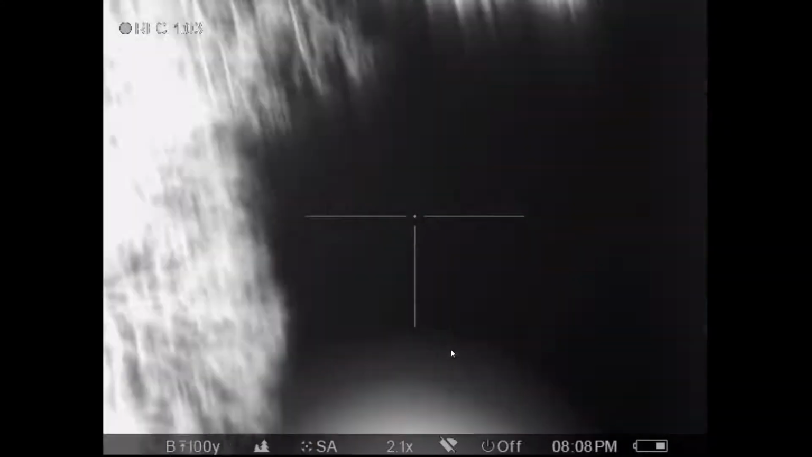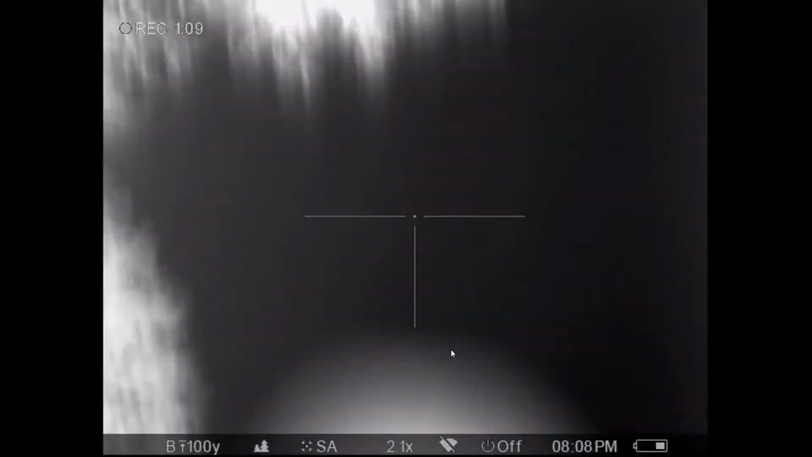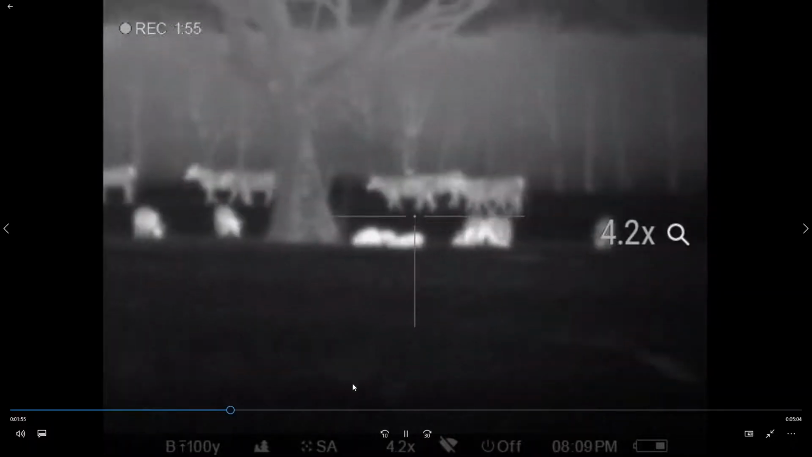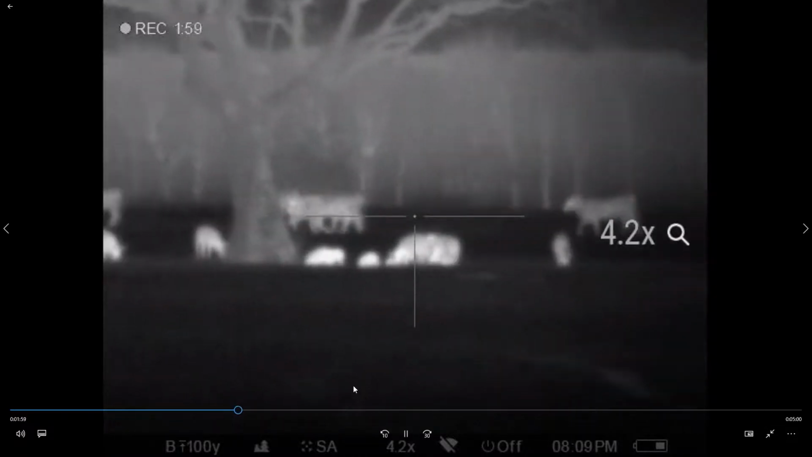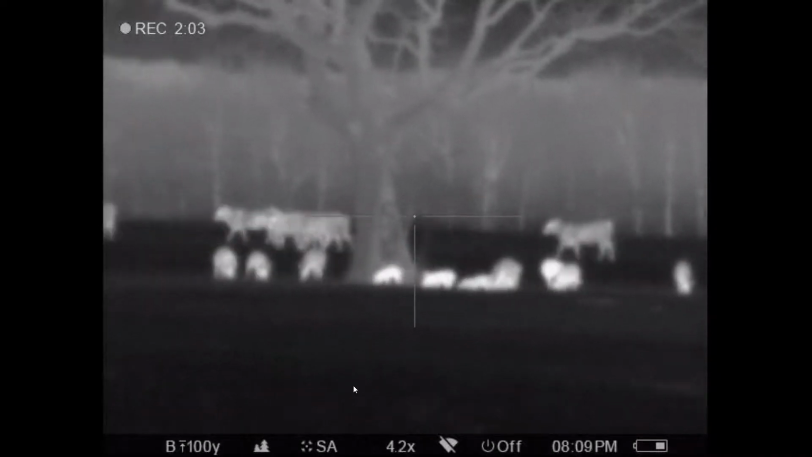But these here look like stocker calves to me, but anyhow, they were scared. So instead of moving toward us, they kind of moved off out of the way. I'm going to advance this. Now they're moving off to the left. Well, that couldn't be better for us, because we're wanting them to get over there where we can shoot these hogs.